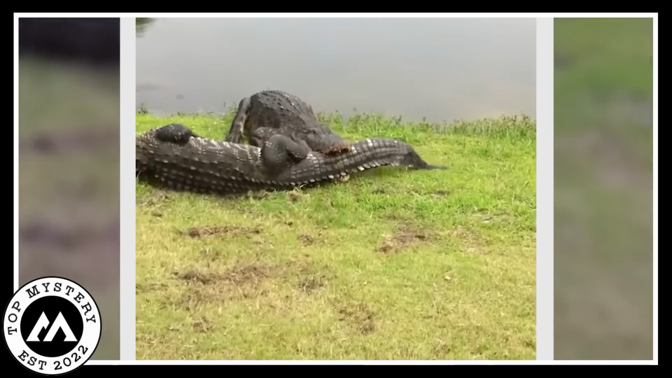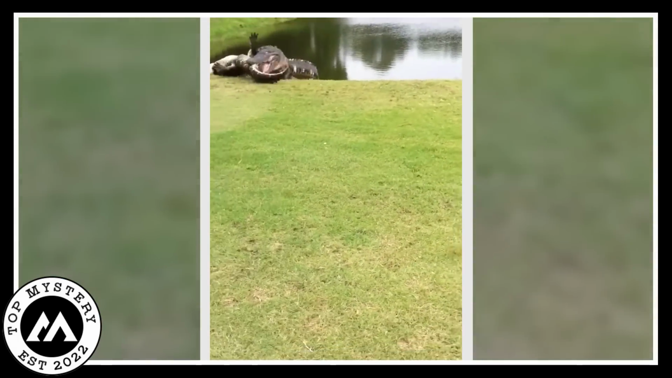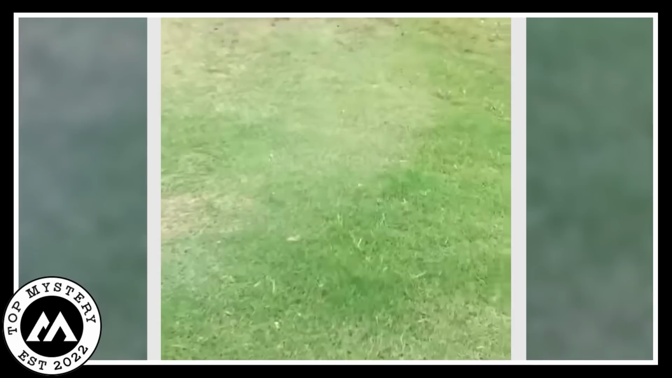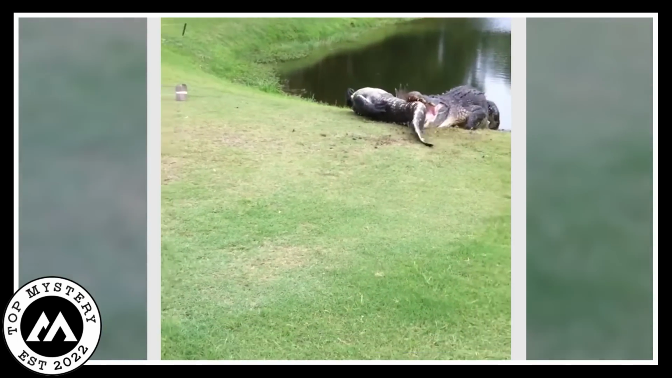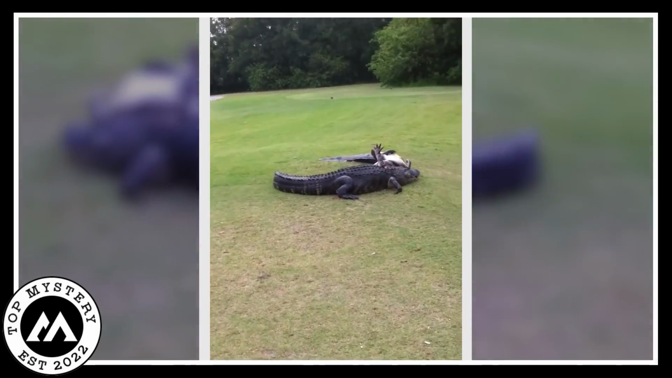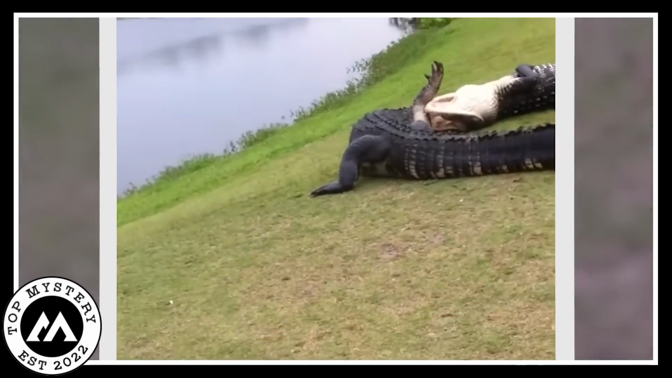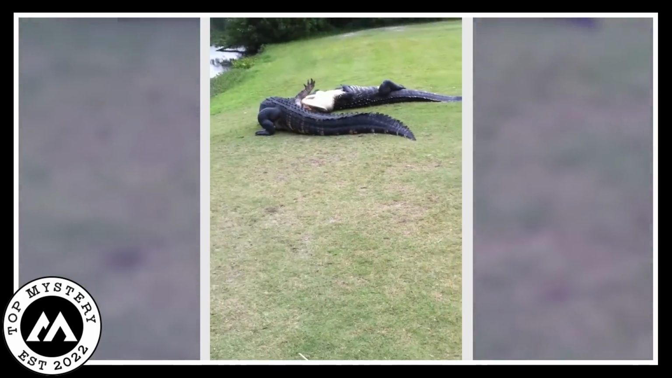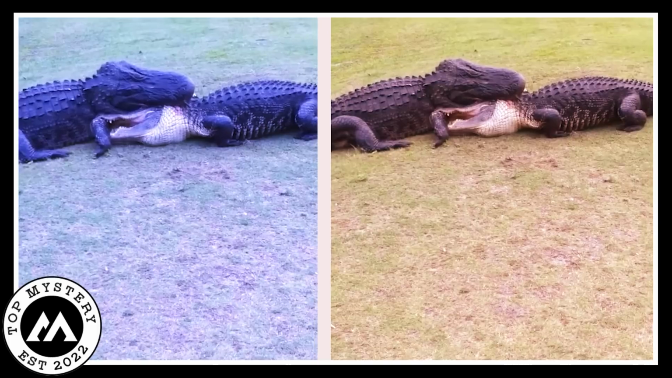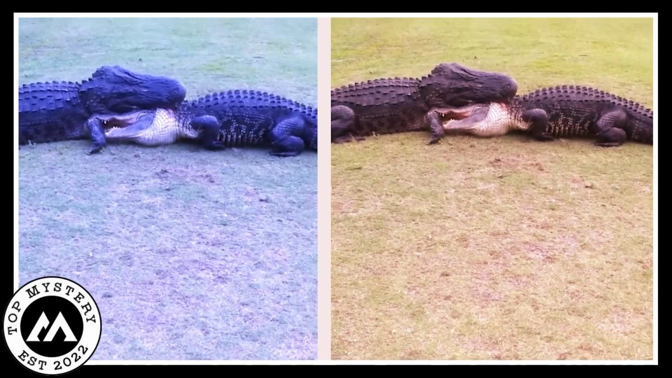The vile beasts writhed and thrashed, their grotesque bodies entwined, making it impossible to discern which eldritch horror held the upper hand. Yet an unspoken dread hung heavy in the air, suggesting that the larger monstrosity was gaining a malevolent advantage. Such spine-tingling encounters, while not unheard of, sent shivers down the spines of those unfortunate witnesses, especially when captured on a cursed camera in the unholy grounds of a golf course.